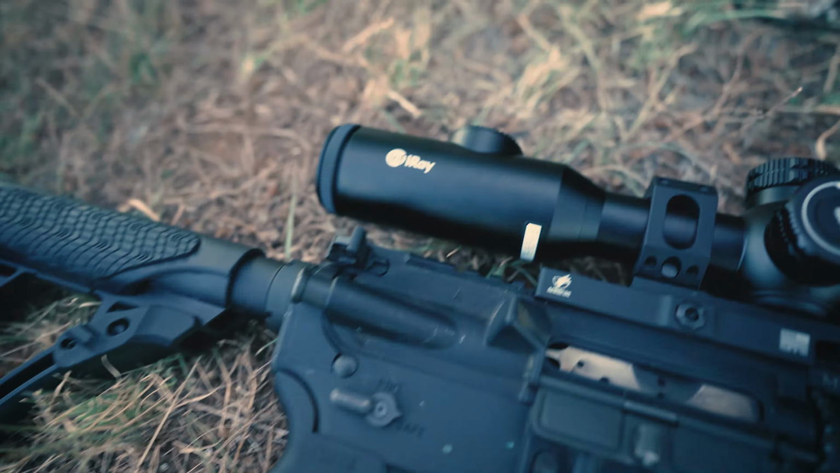Everybody talks about how they want to come hog hunt until it's 100 degrees and it's time to head out. It's cooking, but we're gonna sit in the stand, deal with it for a bit, and hopefully our patience will pay off.